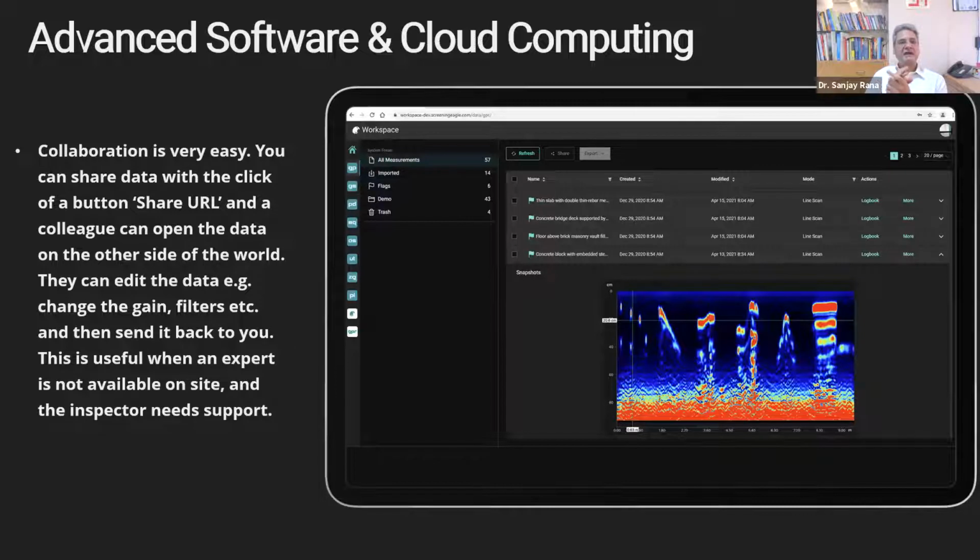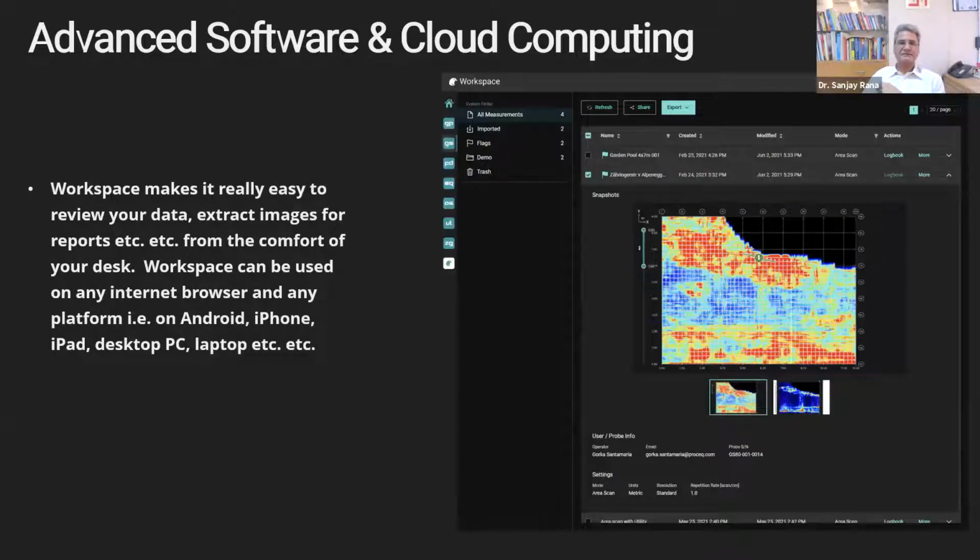Collaboration is very easy. You can share data with the click of a button, share a URL, and a colleague can open the data on the other side of the world. They can edit the data, change the gain, filters, etc., and then send it back to you. This is useful when an expert is not available on site and the inspector needs a report. So that's what I was saying, that you can't send an expert everywhere, right? Even if one expert is sitting in the office and 10 of your people are working in different parts of the world or country, this expert can guide all of them at the same time. This is what collaboration is. So collaboration becomes that much easier.